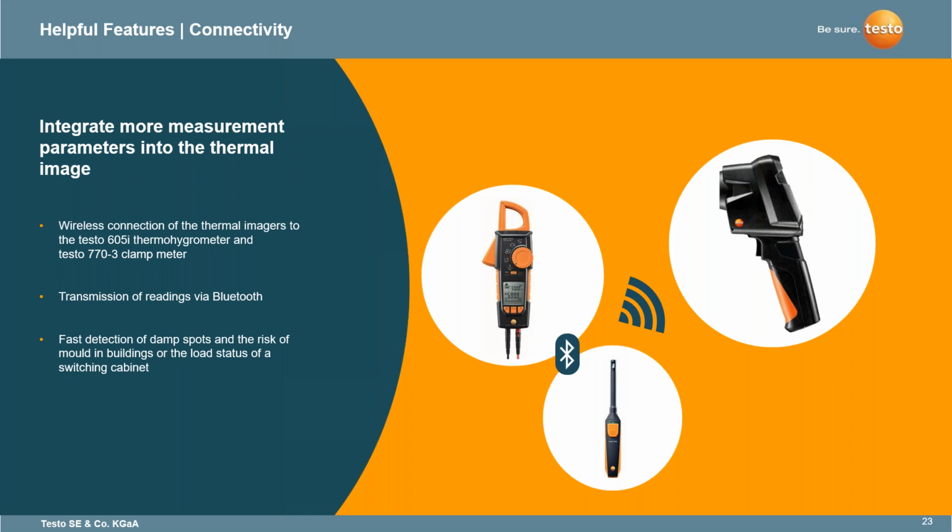If you're able to get readings off those components, you can turn on the Bluetooth setting, turn the imager's Bluetooth setting on as well, and have that data feeding to you constantly, so that when you are taking images, you get it all in one shot. When you are doing your post-processing, you have an amperage reading, and you've got your thermal image to show you if there are any hot spots or any spots that are in question or suspect. And that is one aspect with the imagers, especially the 871, 872, and 883.